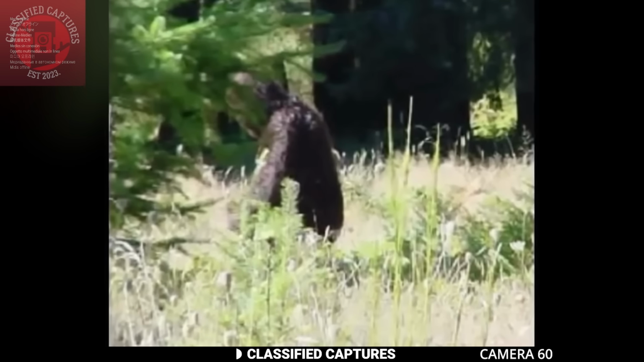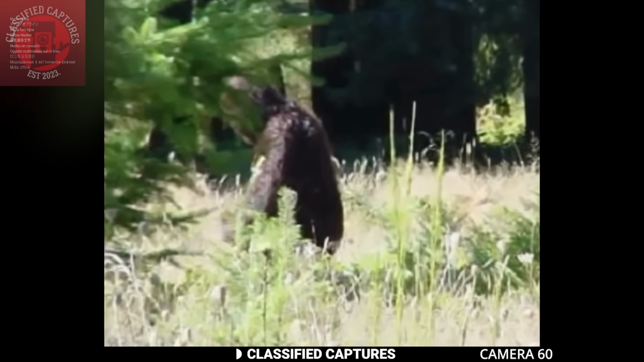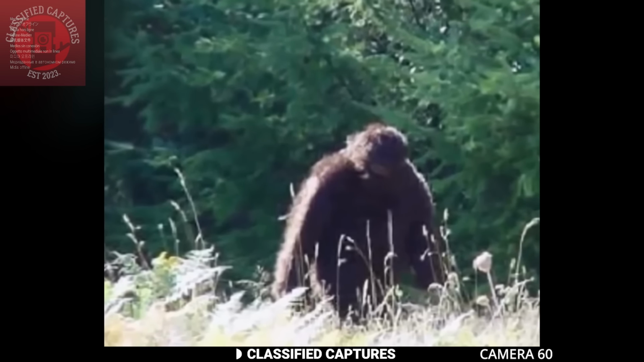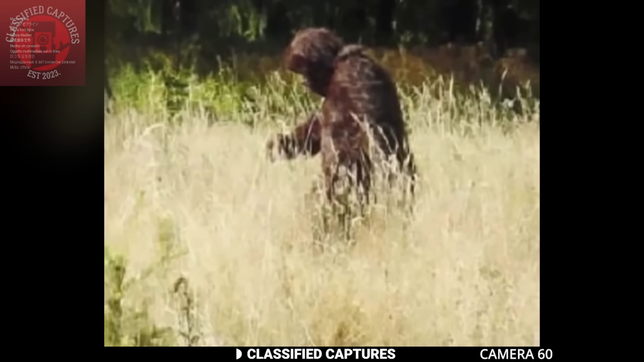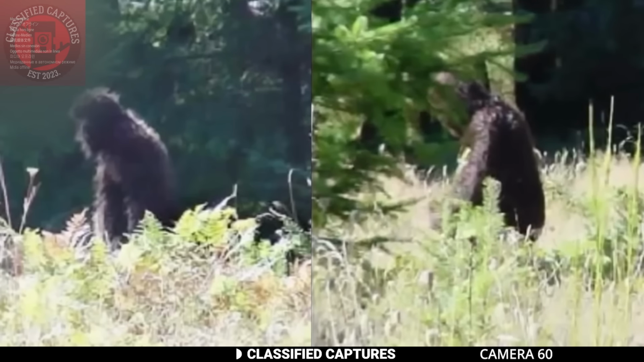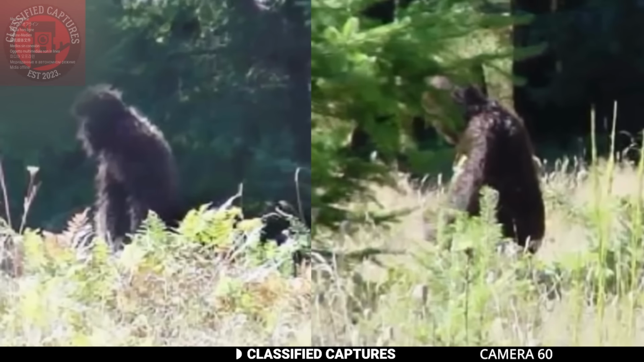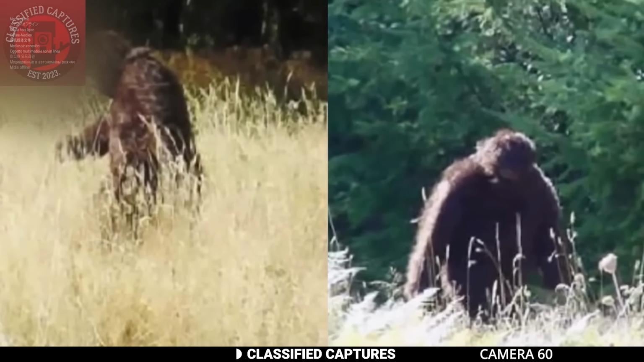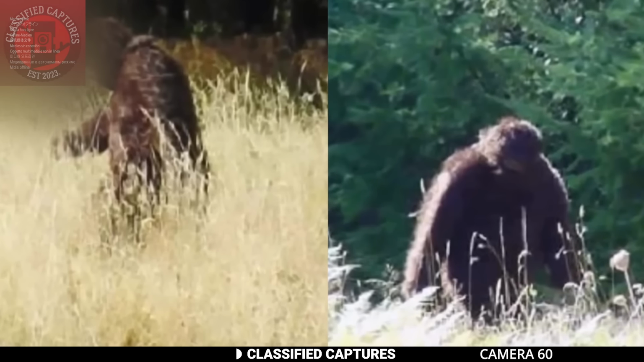The hikers said the creature stood somewhere between 7 to 8 feet tall, didn't make any sudden movements or seem aggressive, just calmly walking by. Luckily, one of them had the reflexes to start snapping pictures, and these aren't your usual blurry, out-of-focus Bigfoot photographs either. These images are surprisingly clear. You can see the shape, the stance, and even the texture of its fur. No wild zooming needed.